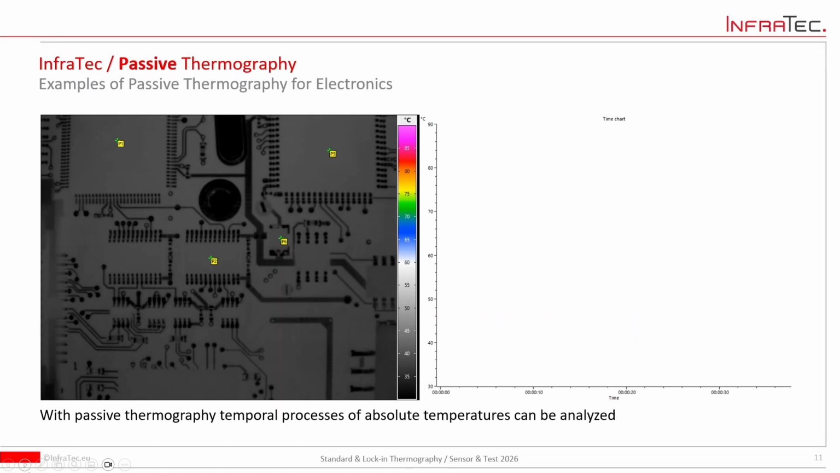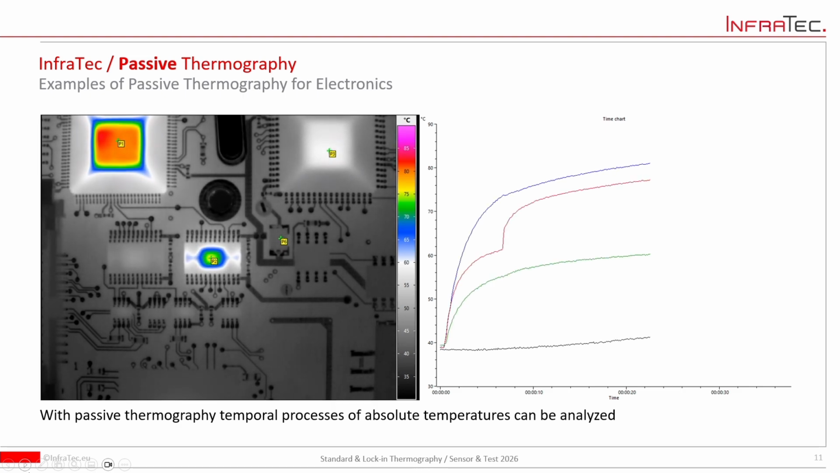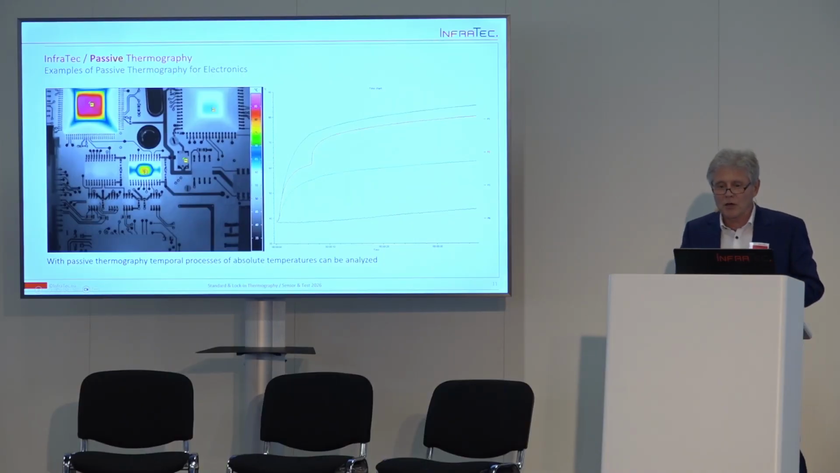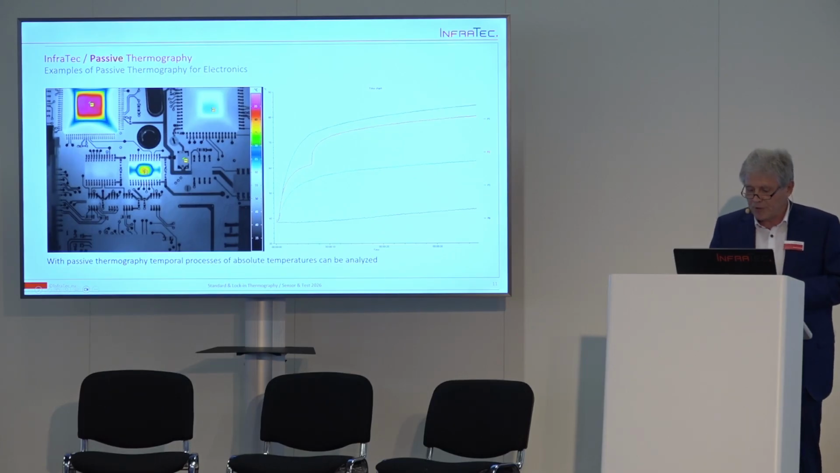This is a simple example of passive thermography. It is well known. It is only an electronic board with some devices on it. You put in some power, some devices are heating up, and they can be seen with the standard software and so on. This is standard thermography. This is a well known procedure.